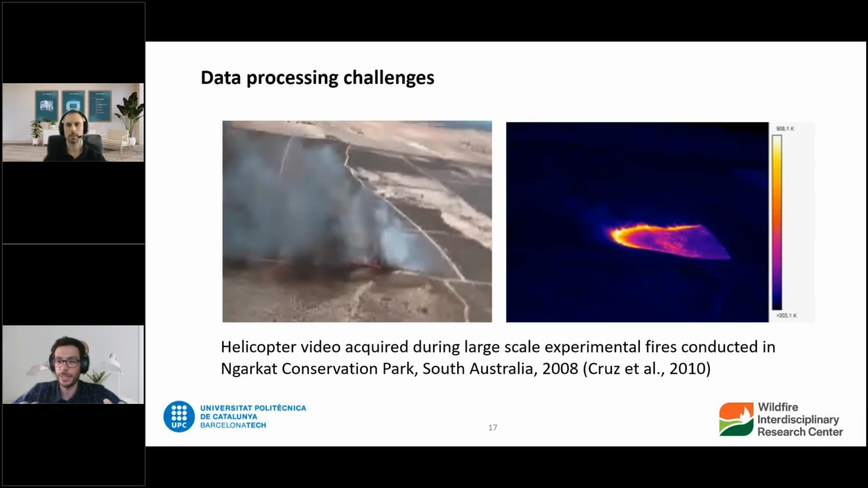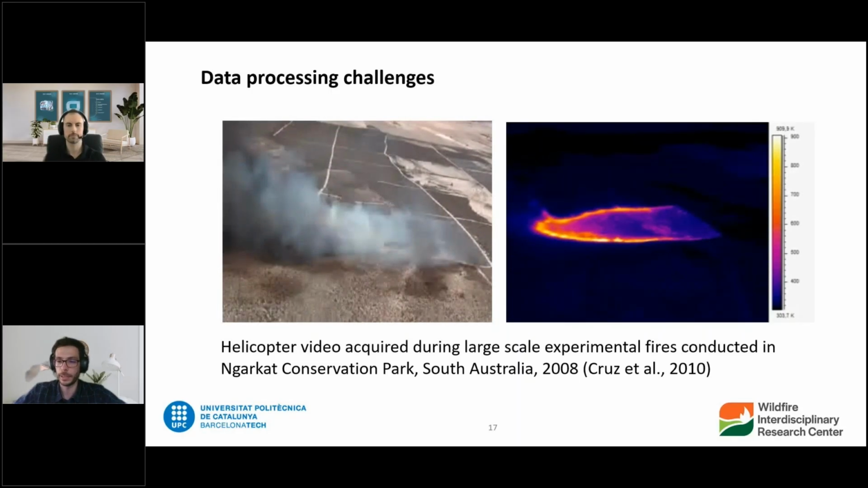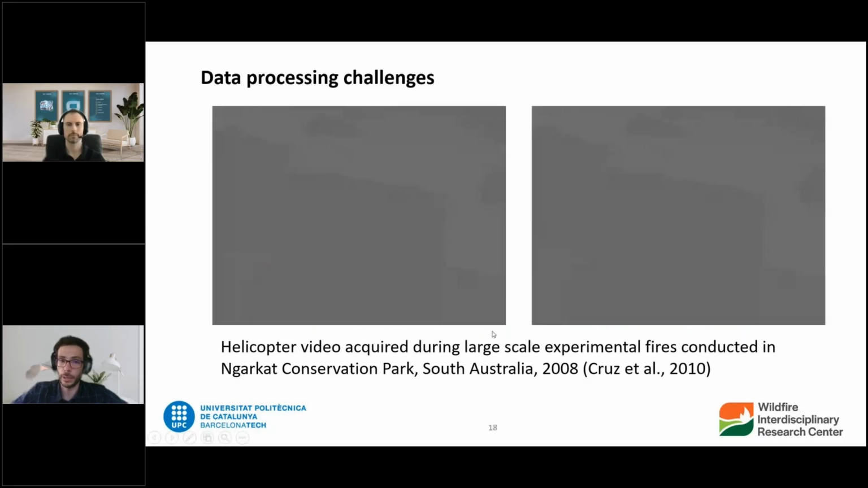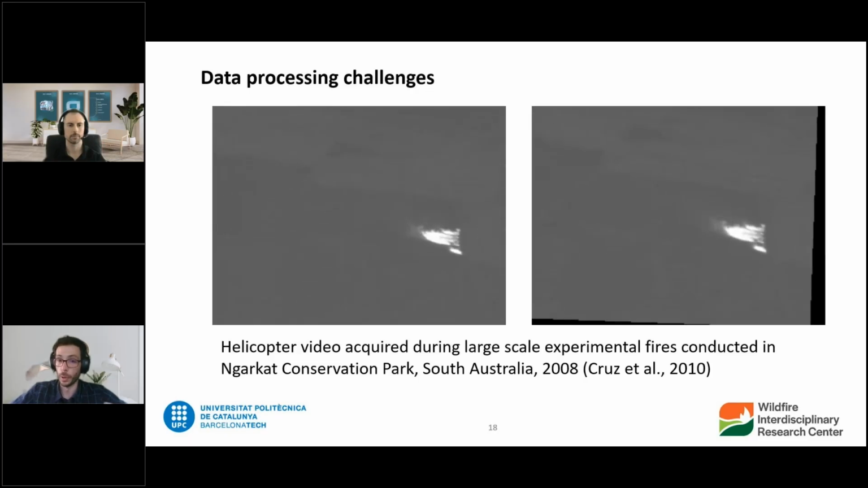Now, to get from that to numbers and a nice quantitative characterization of fire behavior, there are a few data processing steps that need to happen. For example, one of the things we've done recently is develop video stabilization and automated georeferencing software so that all that data that comes out from the sensors, we can put it on the map. Right, so you can see the raw video here on the left, the processed video on the right,